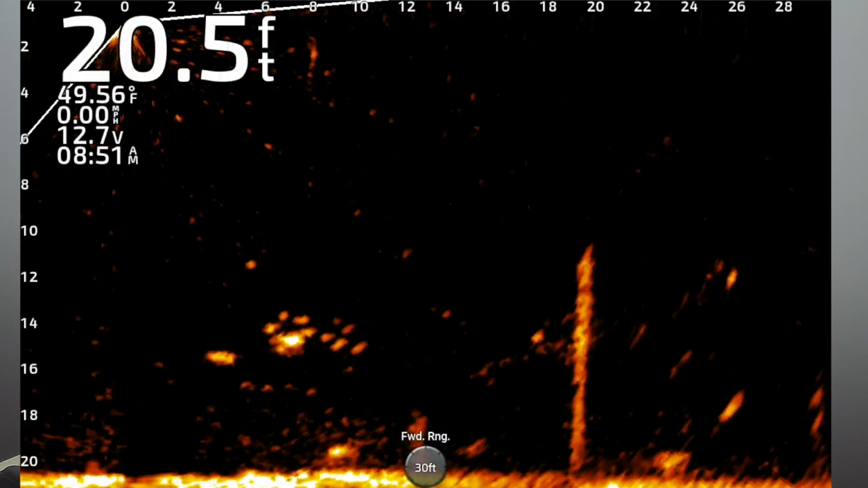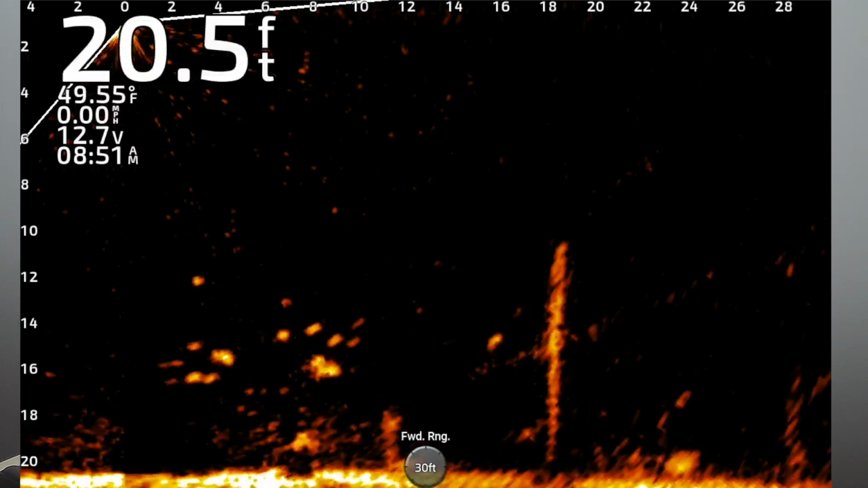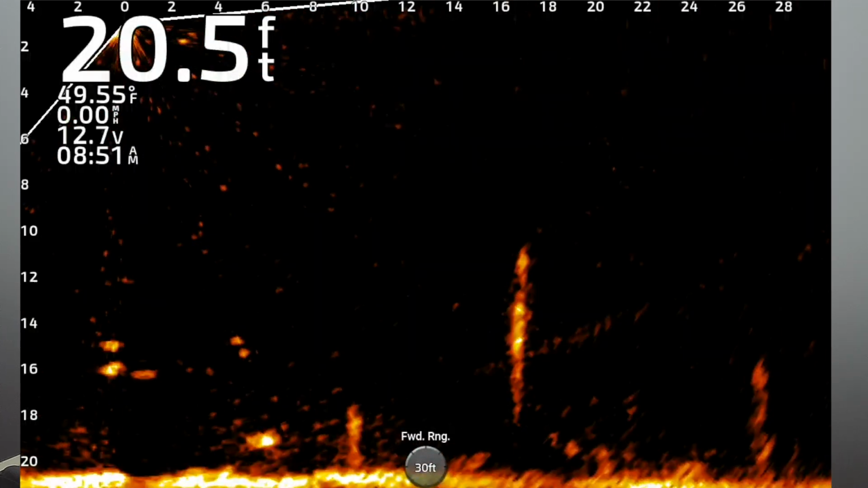There's a couple of crappie right here and some bait fish, and I didn't get them to move until I bumped one of them with my bait. Dropped on down and looked at the catfish at the bottom, and I like to eat catfish, so we give them a shot.